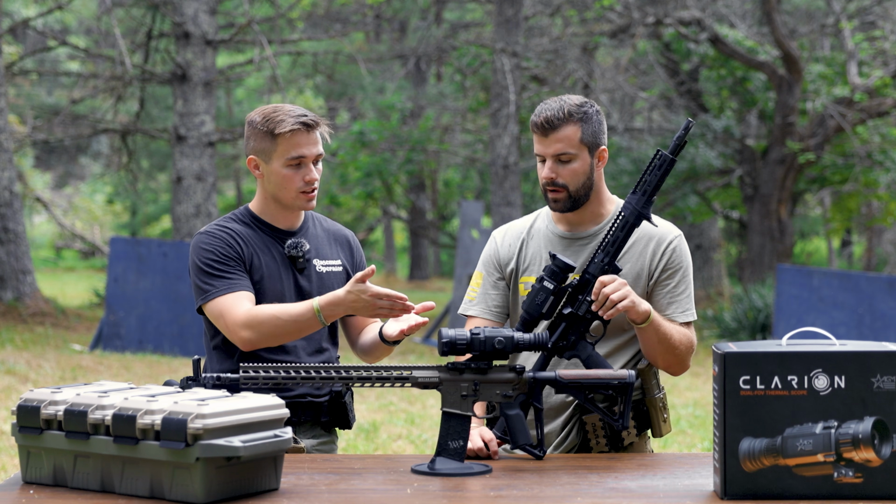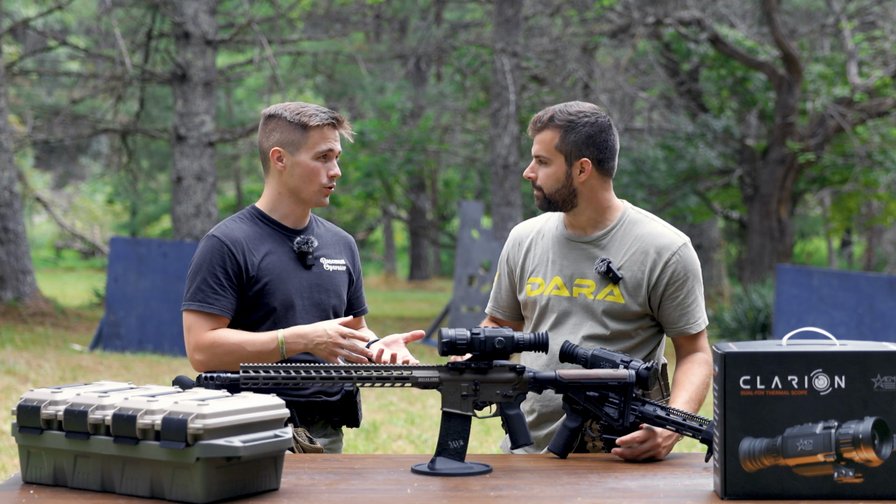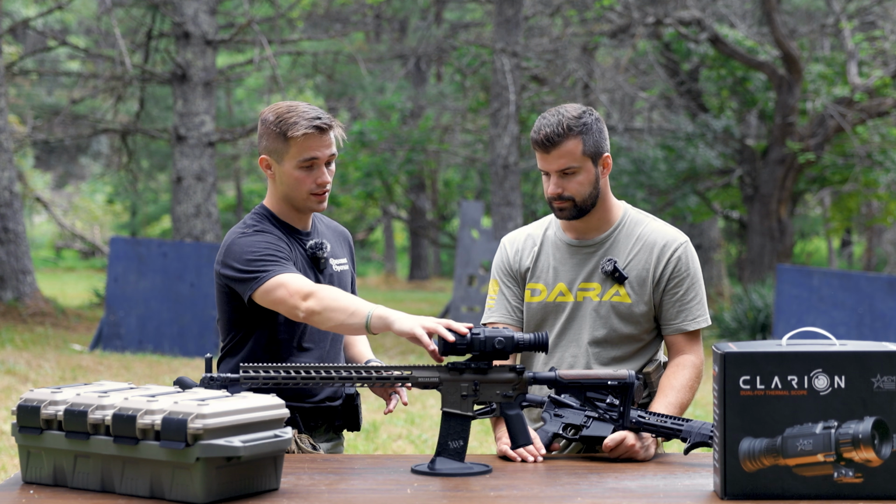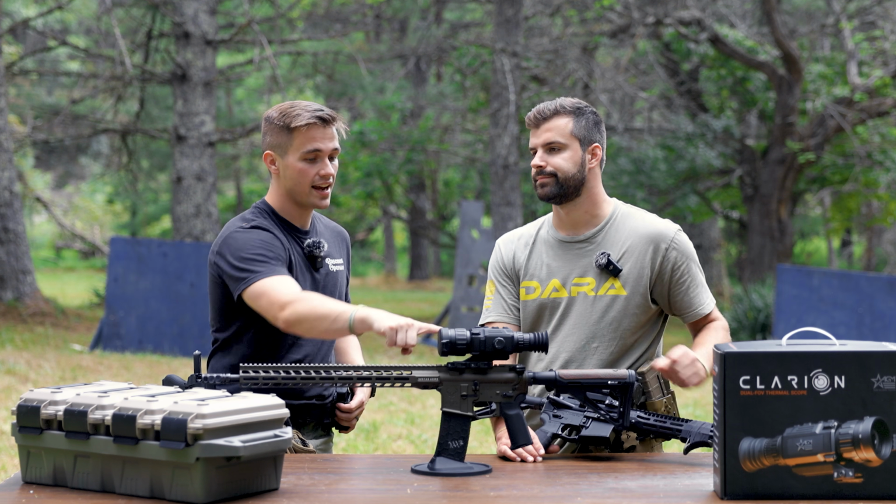Now, there are some more advantages. There are a lot of advantages to the 640 core Rattler V2. Obviously, like I mentioned, your base magnification is going to be a lot clearer than this one, because it has a 640 core. Yeah, so this shines at magnification.